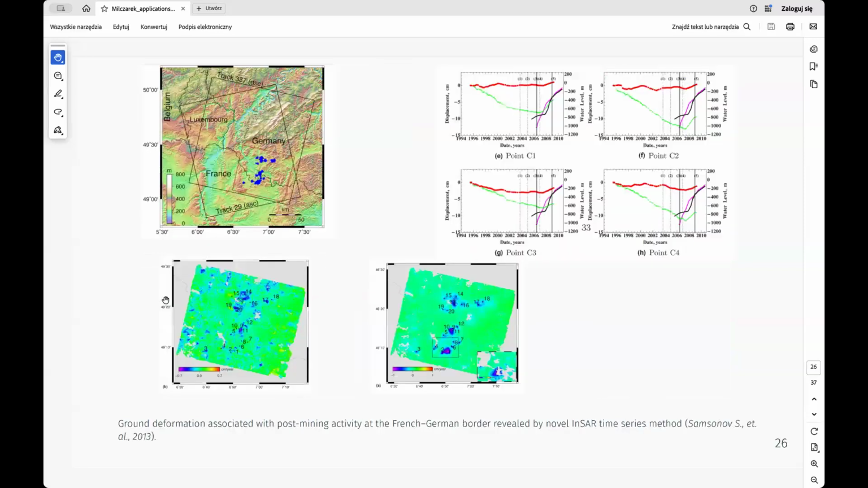Another example is from France and Germany. This is from the German-French border region, and here too, like in Poland, on the basis of SAR time series analysis, the phenomenon of uplift of the ground surface as a result of aquifer reconstruction is very evident. Yes, we can see this here. So here a similar story unfolds.